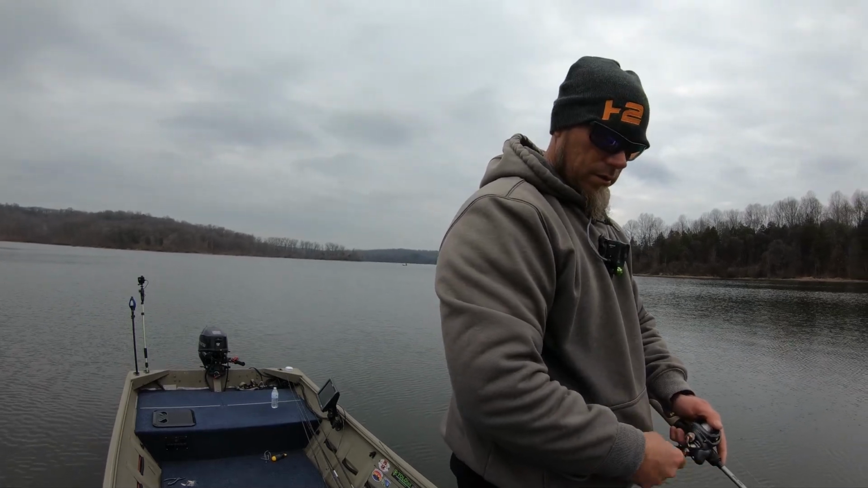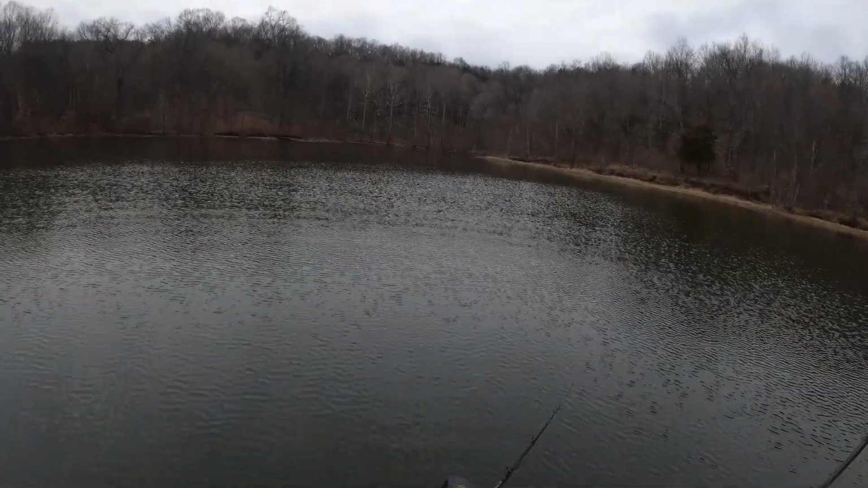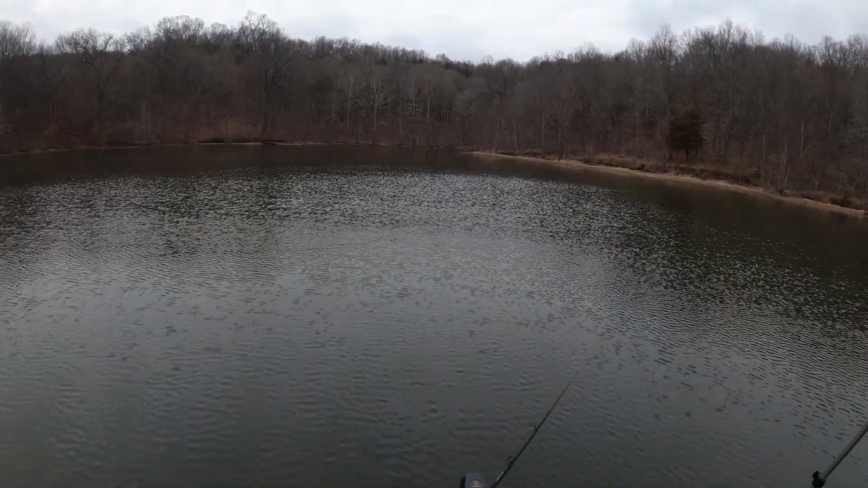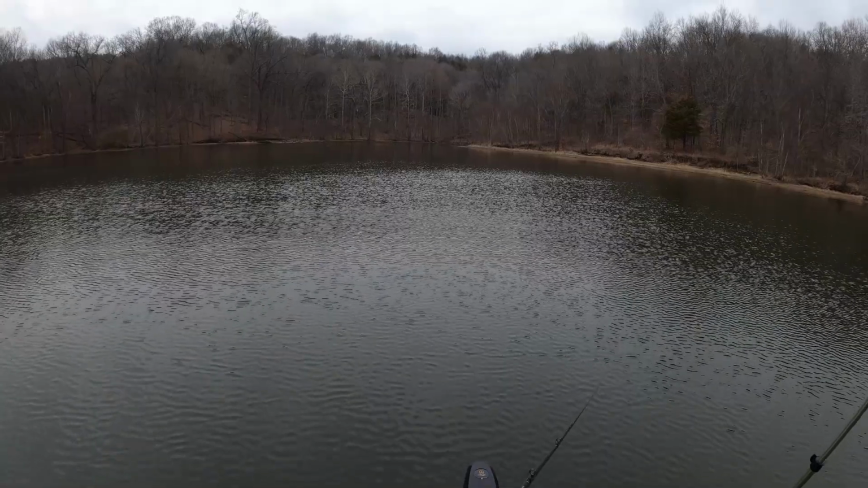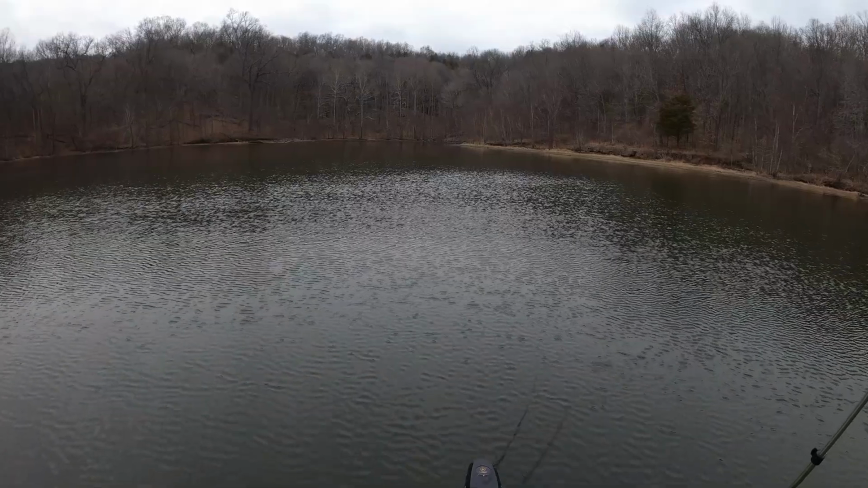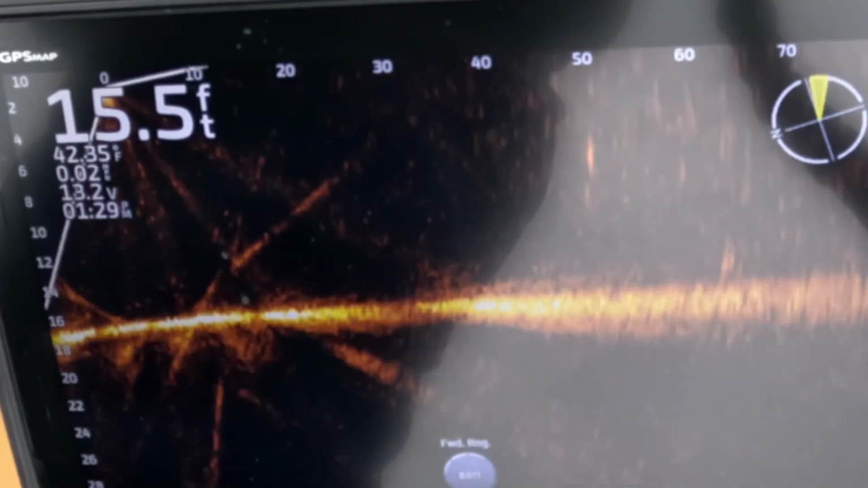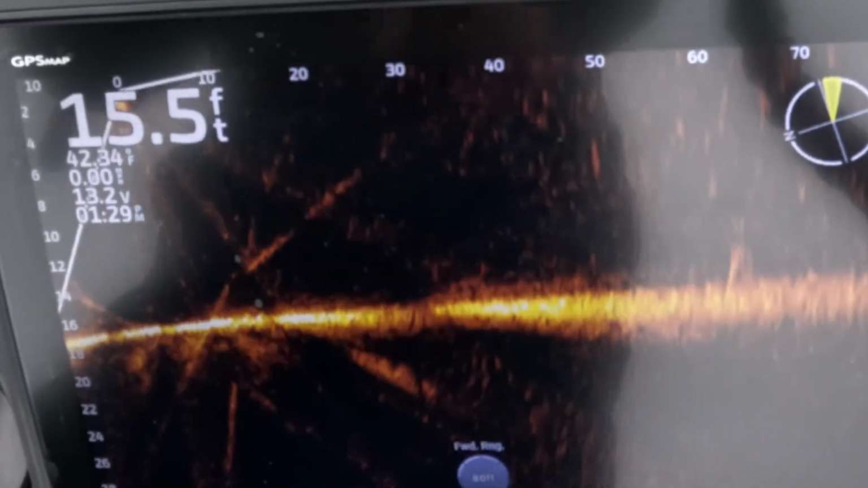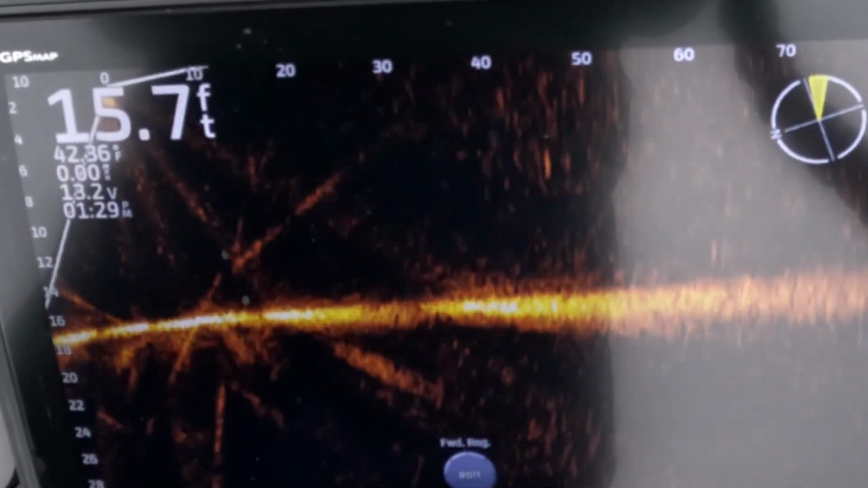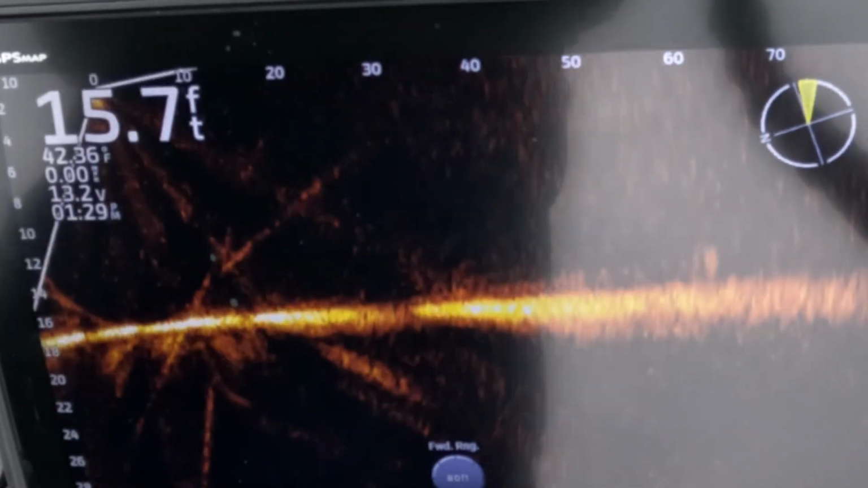Okay, we're going to reel that thing down there. Give it a couple twitches. Let it sit. So there it is at 50. You can see it's down there. It's about 6 foot. You jerk it down there, it's going to dive down a little bit, and it's floating up slowly. So this thing's not actually suspending, it's floating up.